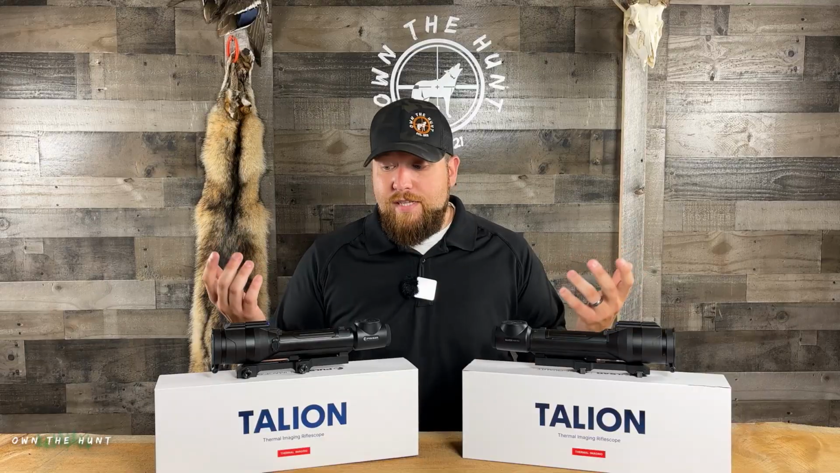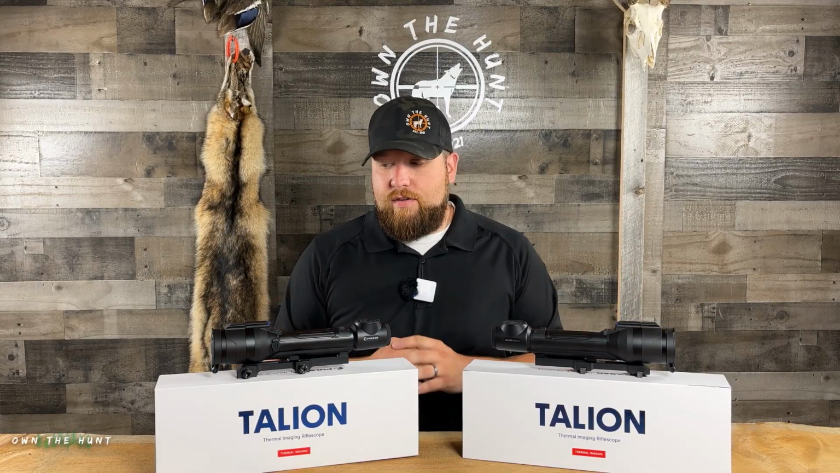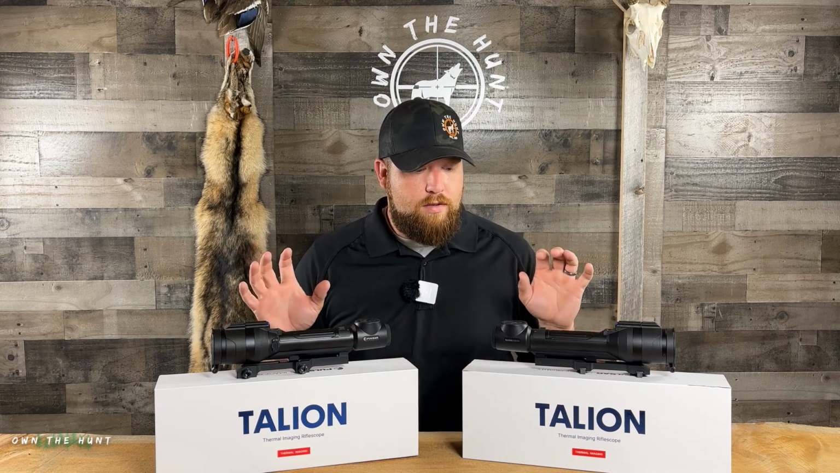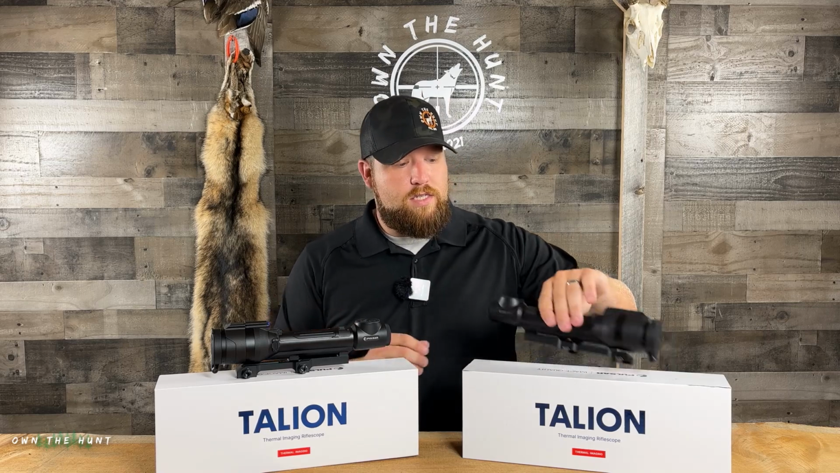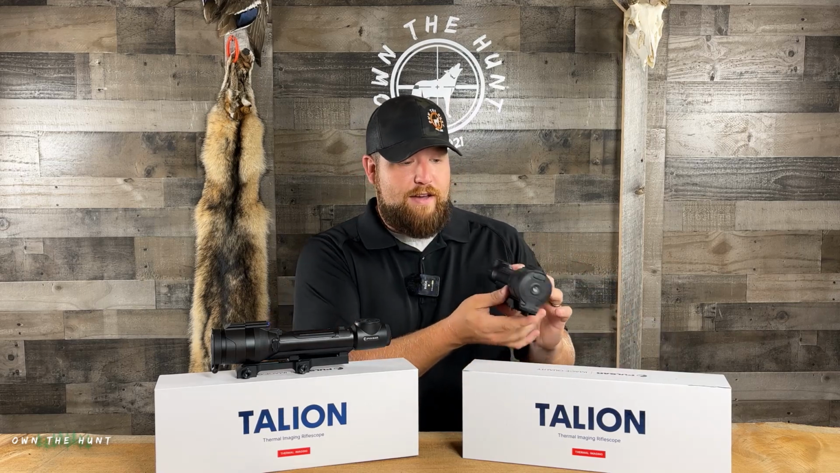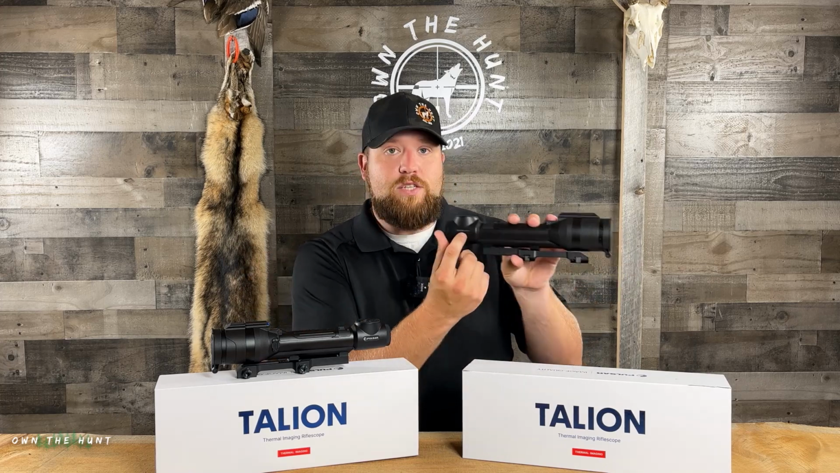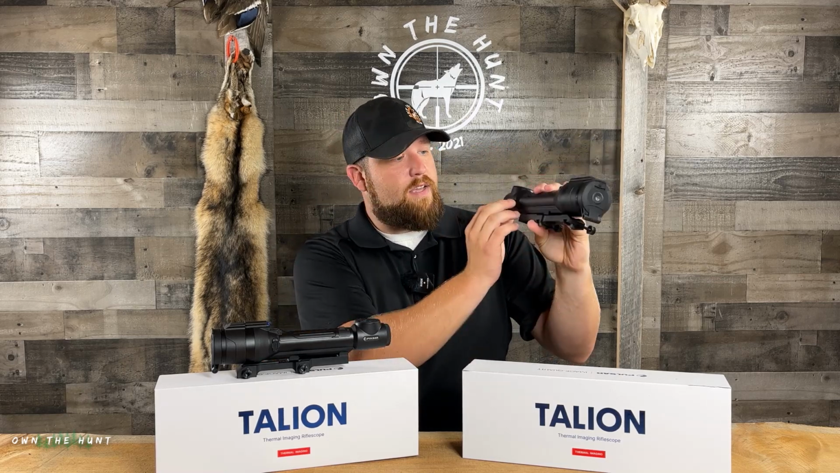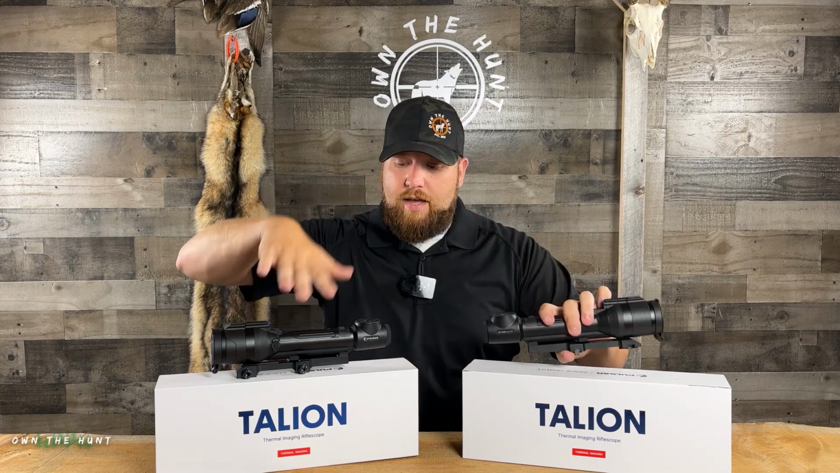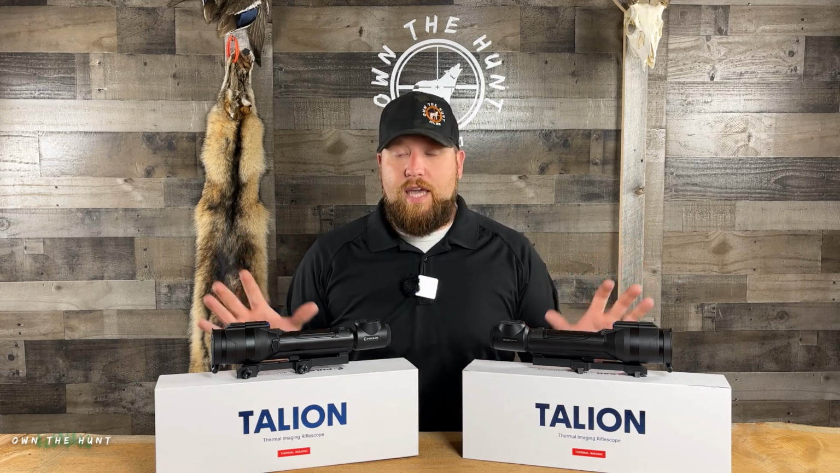So physically, there's literally no difference in these scopes. They are identical. Every single thing about them, all the bones compared here, are identical. The only way you could tell these two units apart, and I've been playing games with myself because I'm like, which is which, is right here on the body, the diopter piece of the scope. You're going to see the model, and that's it. Talion XQ35 Pro, Talion XQ38. That's really it, you guys. Everything else, physicality wise, the same.